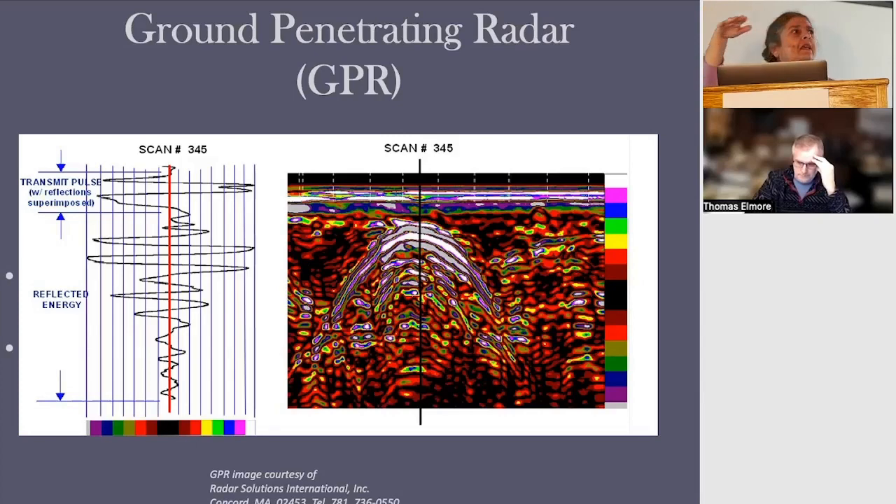But as the antenna is moving, you're right on top of it. So as you're getting closer and closer to the target, that's where you see the crest of the hyperbolic. And then you're moving away, right? So now you know what that is, right? No, that's actually an underground storage tank. Could look like a utility, could look like a void, could look like a boulder.